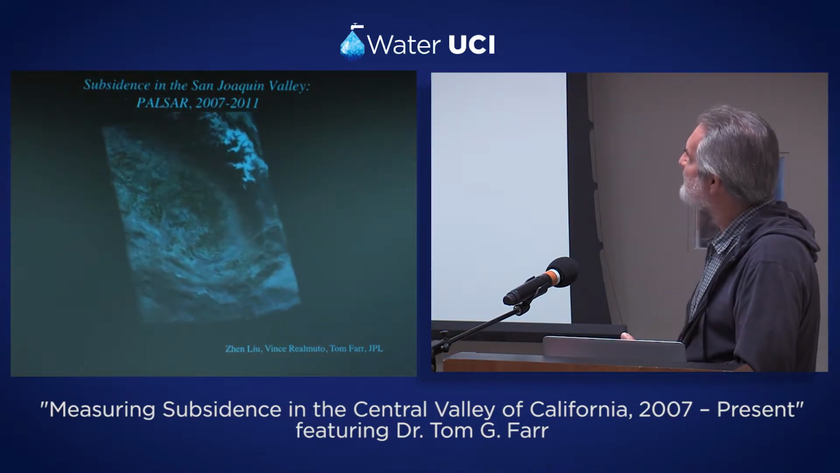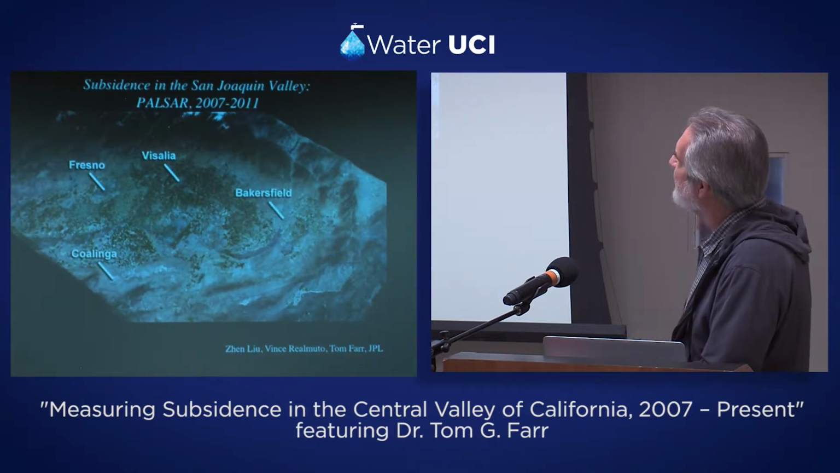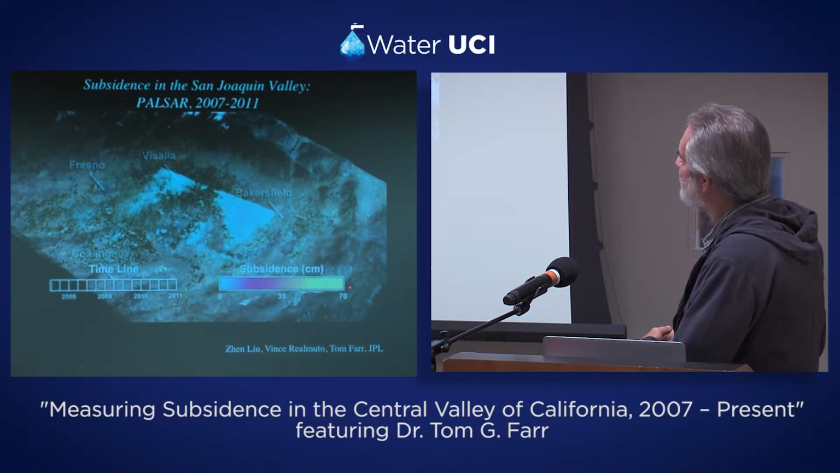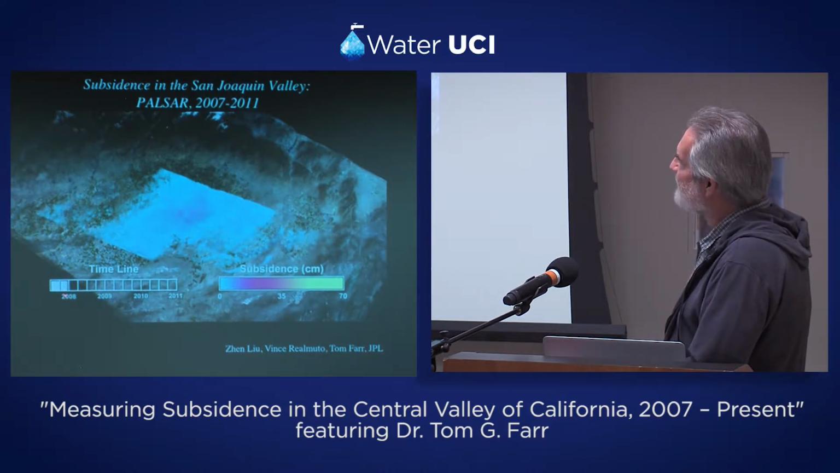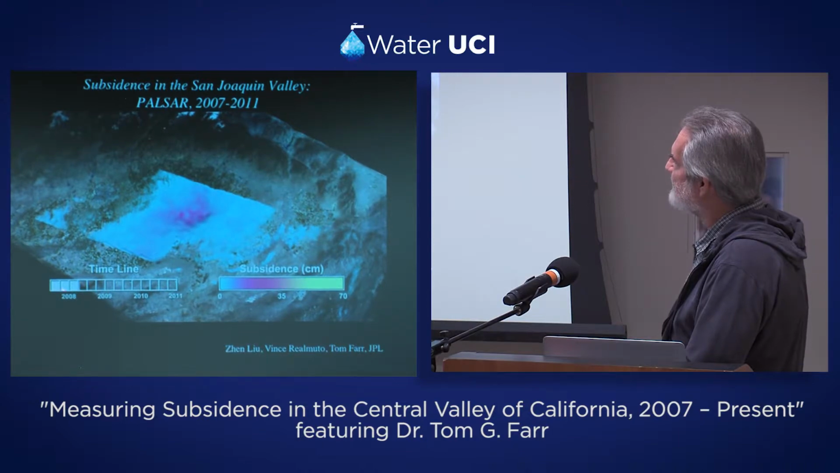So we go to the Central Valley now, and this is a period from 2007 to 2011. And we'll look here. This is the southern part, the San Joaquin Valley. Notice the color bar that only goes one way. That tells you a lot right there. So we're going from 2007. It's in the drought, early stages of the drought.